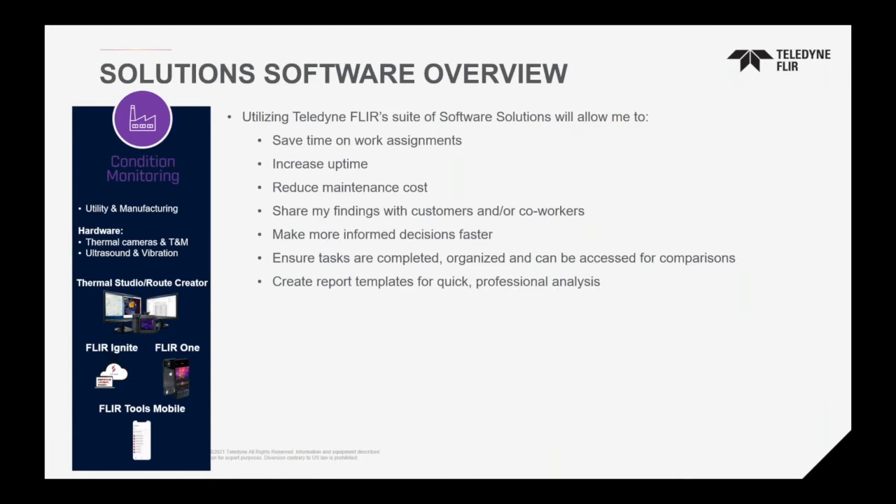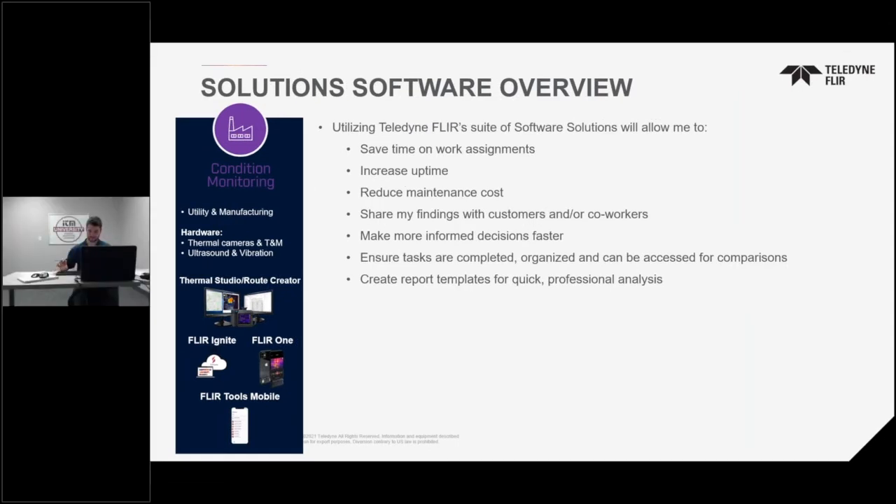The idea is to show you how you are able to save time with our software, make it more efficient to reduce any issues and costs, share this information with your colleagues and anyone else as need be, and make sure that with all your trending, you're able to truly follow the historical data to make sure that everything is properly diagnosed.